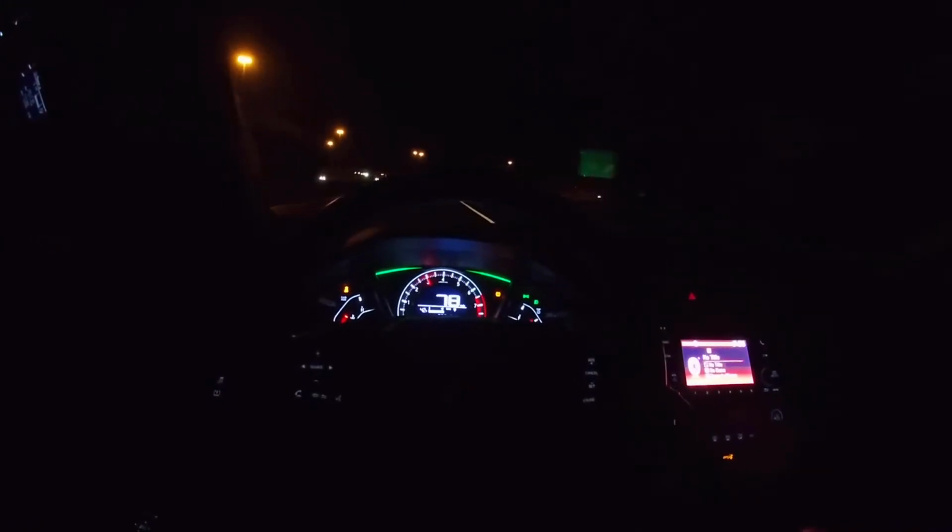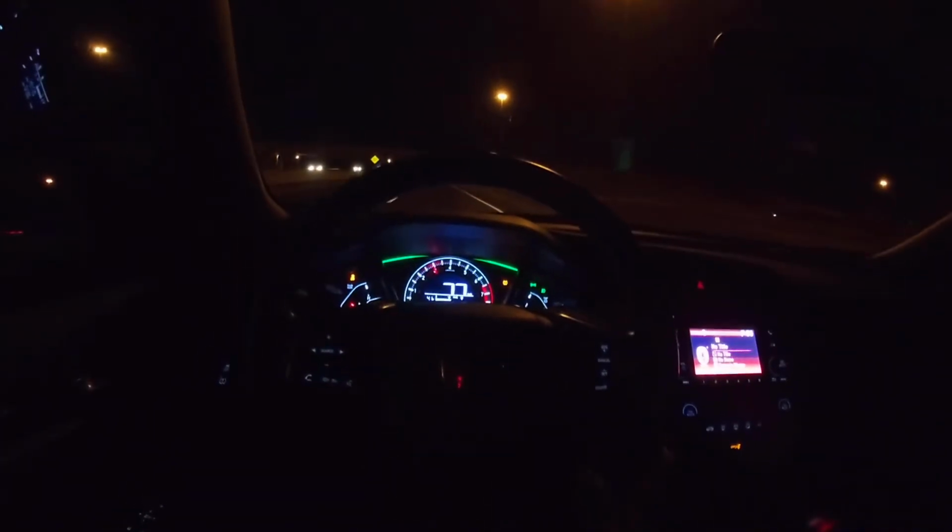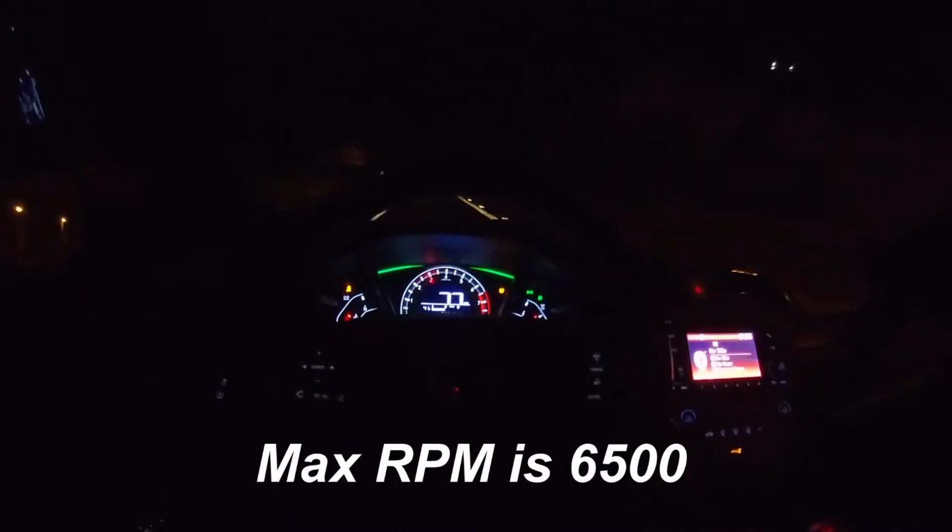This car with the governor on it caps out at 130. So without the governor, it should hit about 140. I'm assuming about 140, 146, something like that, based on where the RPMs hit in 6th gear. When it hits about 130, it's about 5,500 RPM. So if it was able to rev all the way out, it should go about 145, 146. But that's just my guess.